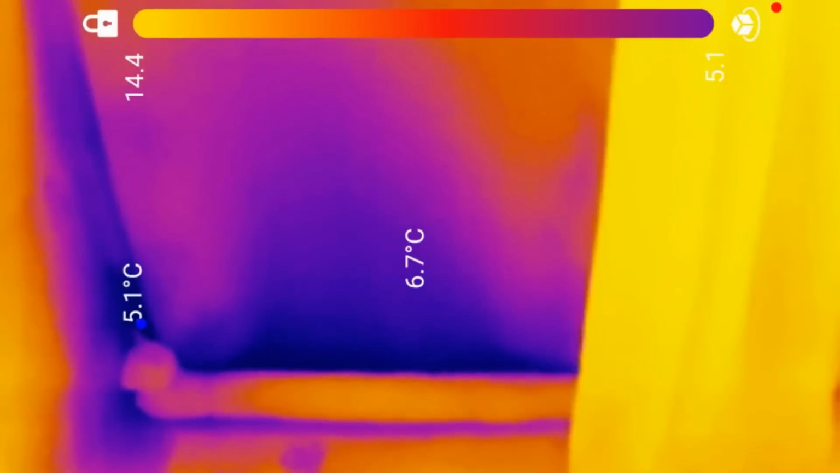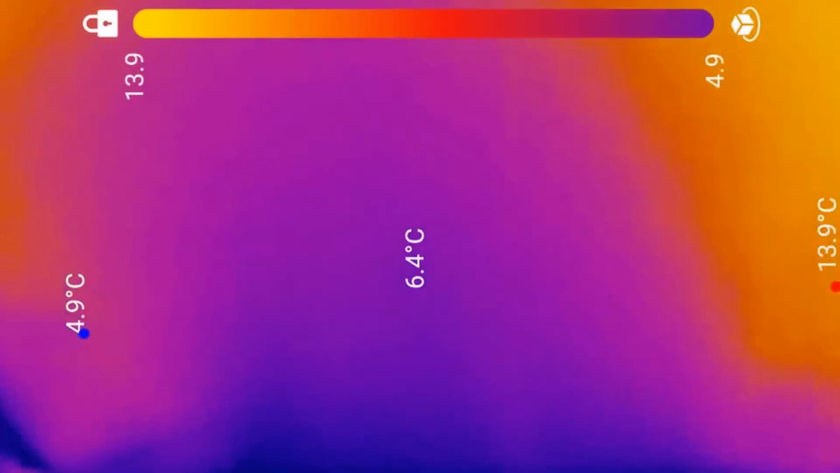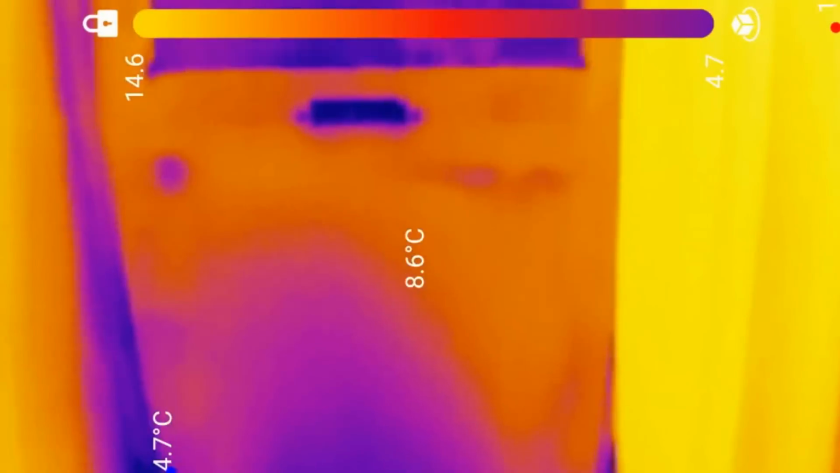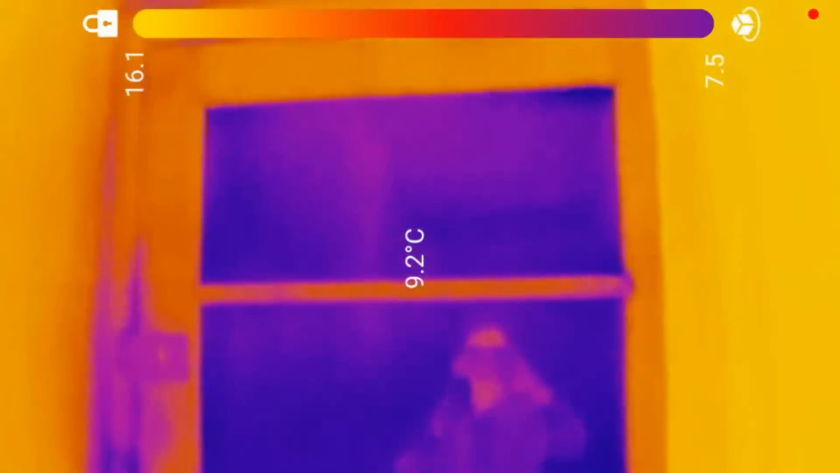Yeah, it's not great fitting. There's the draft excluder doing its job. If we move it, that's where all your draft comes from, and your cold.